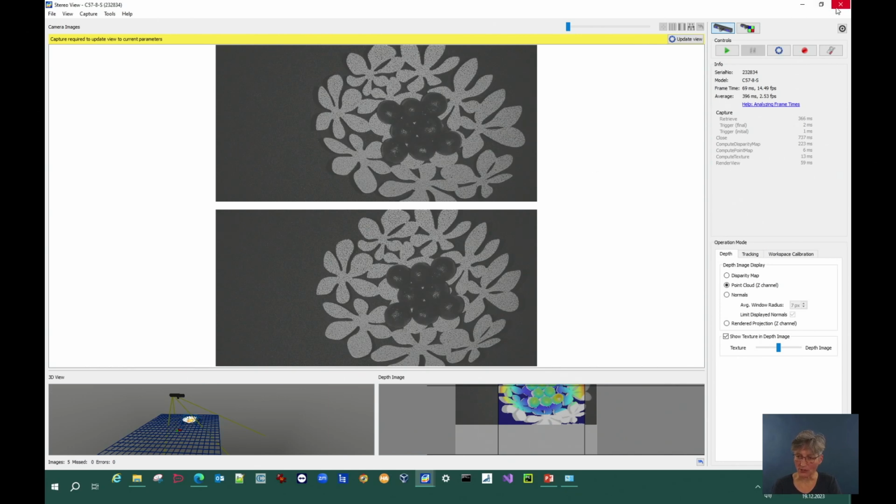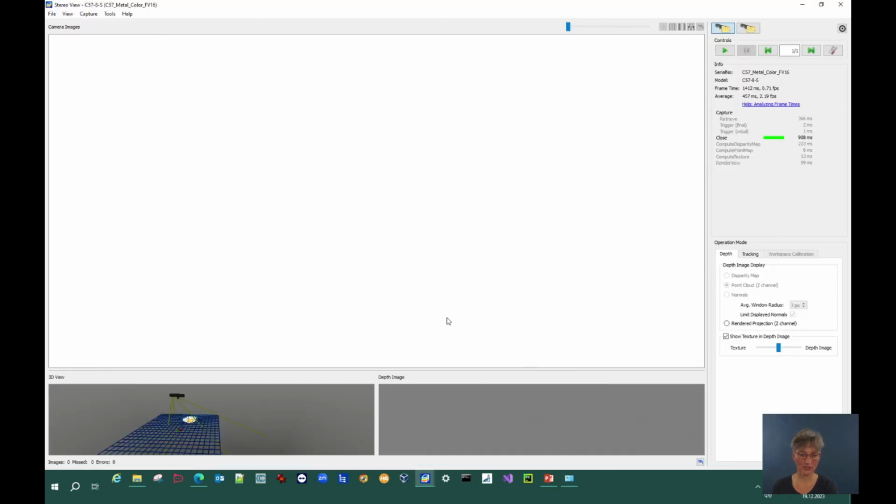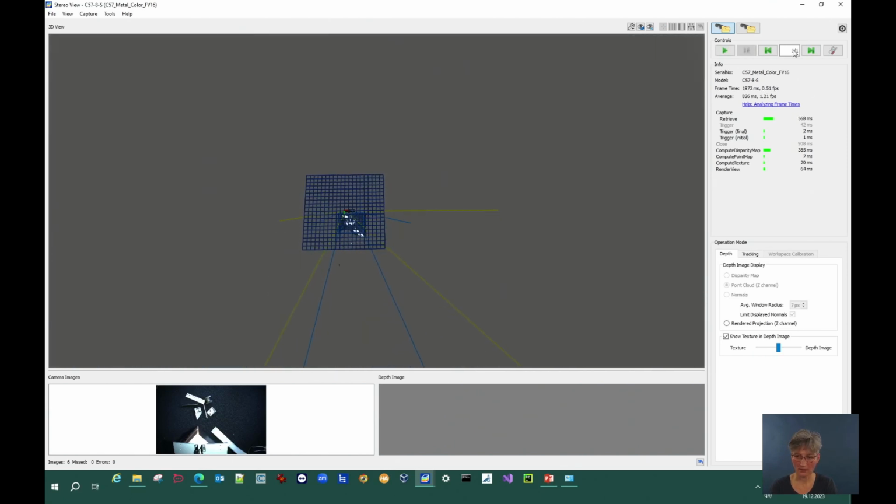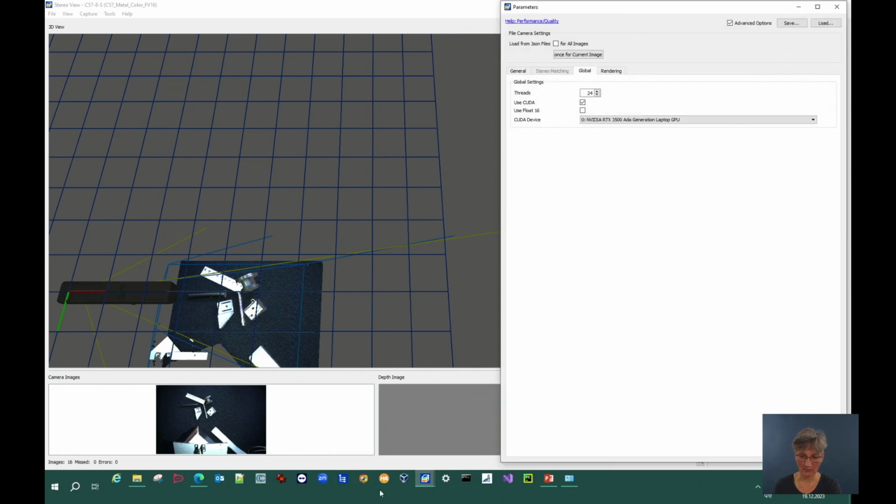and I can show you if I close it. I have a file camera here from some other objects that I can open. And you see it's a completely different setup. And I can still work on it. I can view the 3D data. And I can still do post-processing here on the 3D data. So of course I can't change the image quality, but I still can change the post-processing.